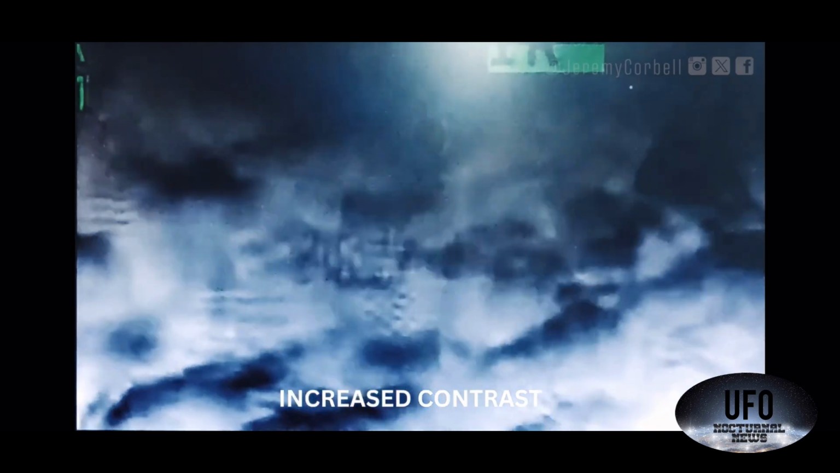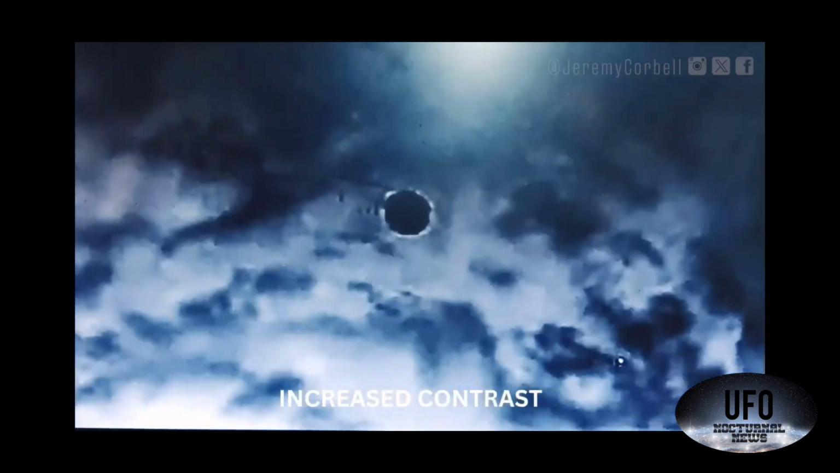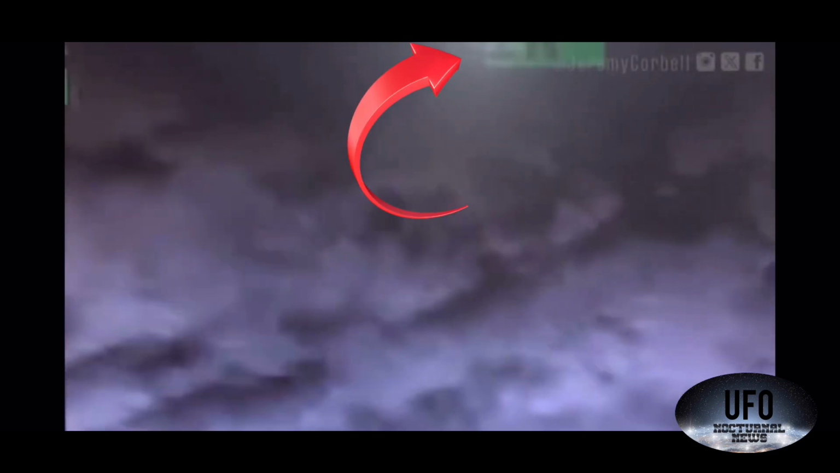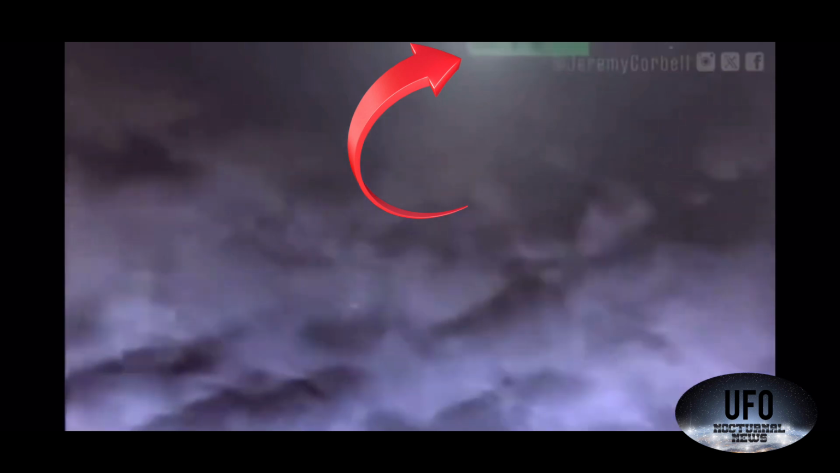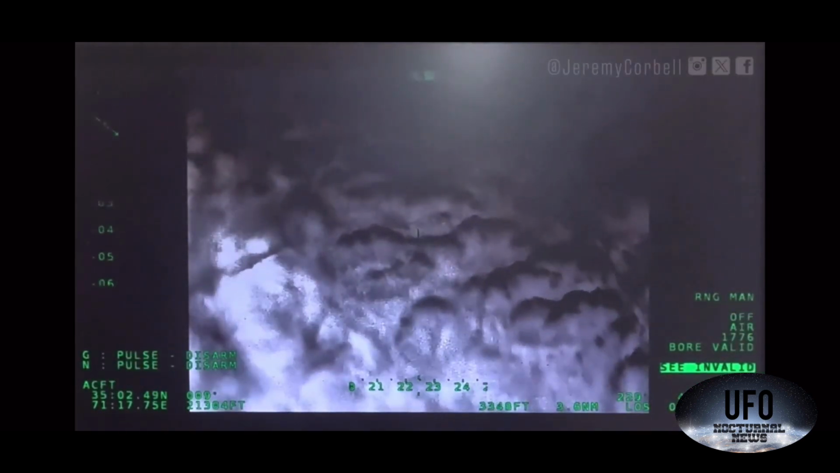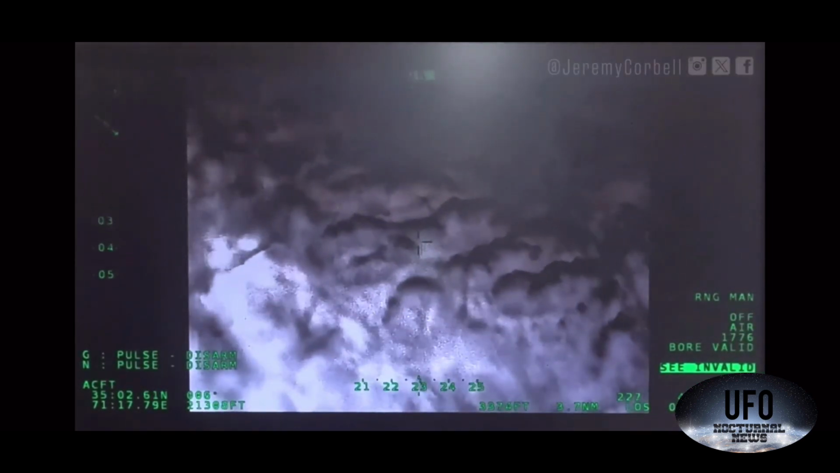That is the sun up there, and when the camera pans to the right, the object goes along with it. When the camera stops, the object stops. Now, of course, look, I could be wrong, but I don't think so. Also, look at this jump cut right here. You'll notice that for whatever reason, Corbell or whomever put in this edit right there, and that's always a red flag for me.